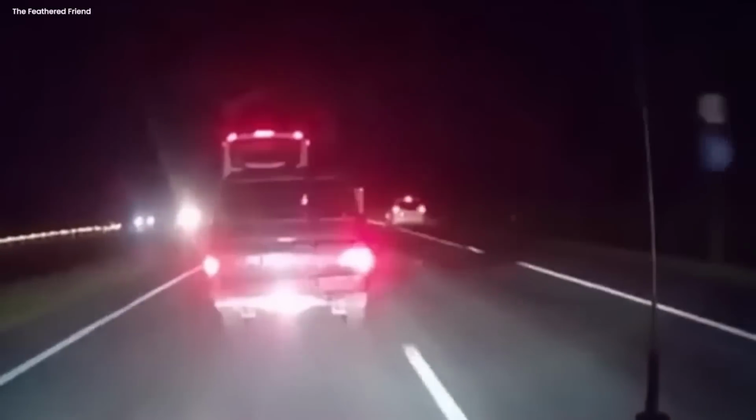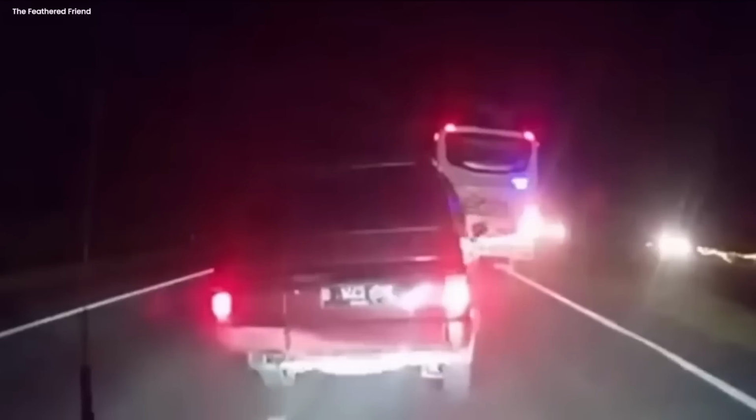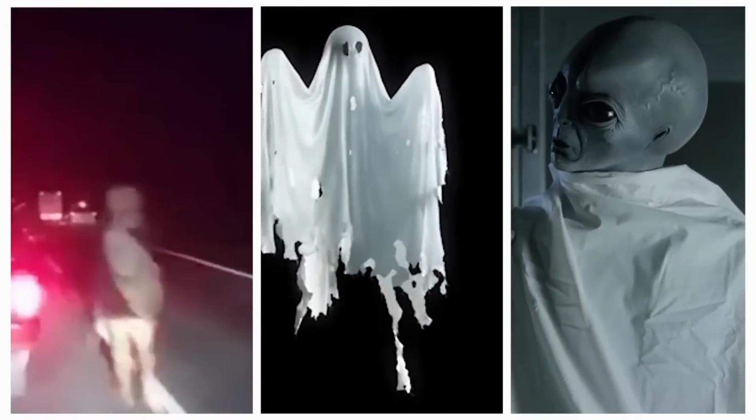The video discusses a mysterious figure captured in the middle of the road at night, and it is so strange to look at that it will chill you to the bone. The car in front of the person filming had to swerve to avoid the figure. But what supposedly was this creature? Some people think it looks like a ghost, while others wonder if it could be an alien.